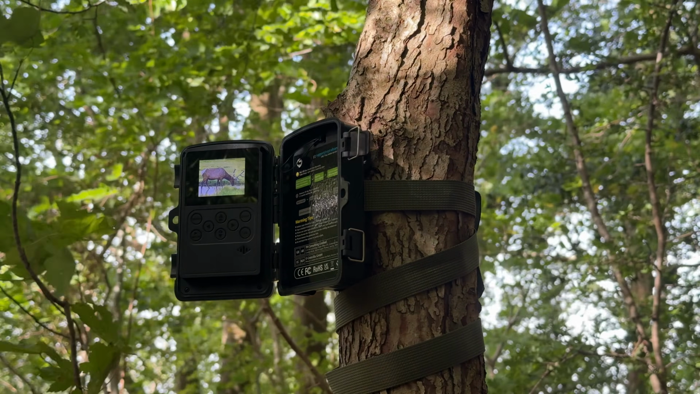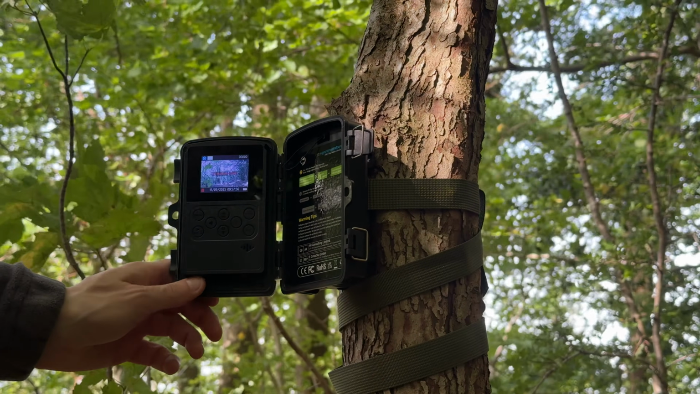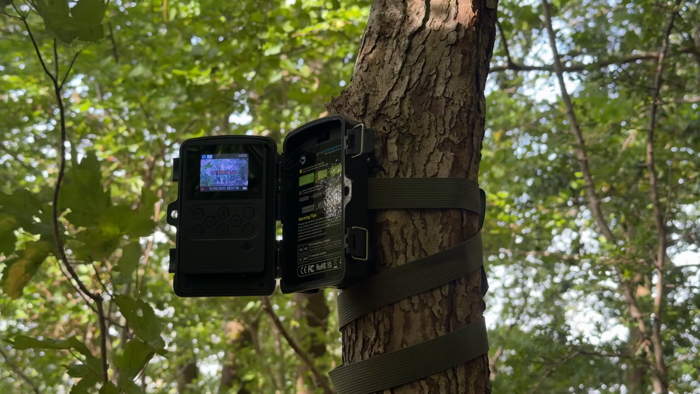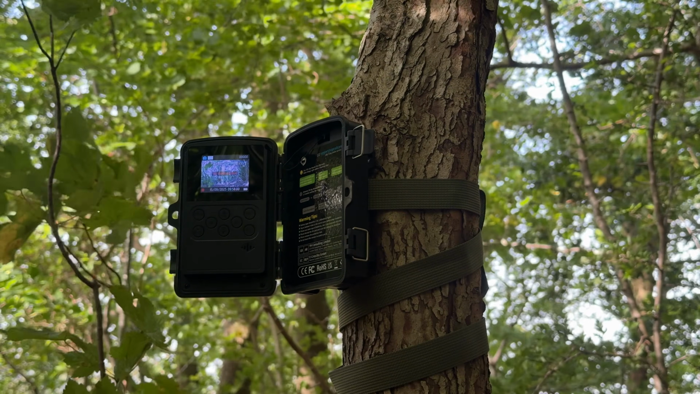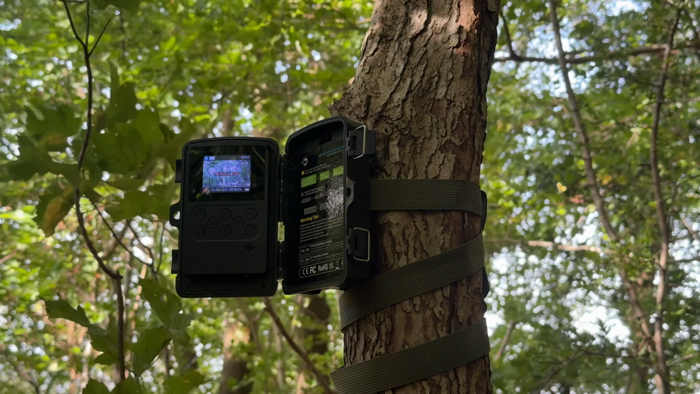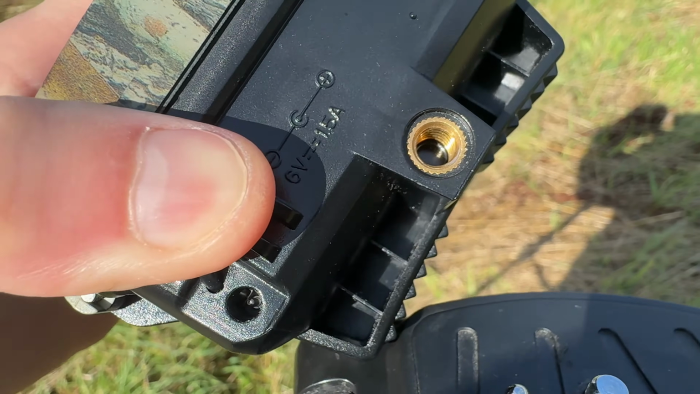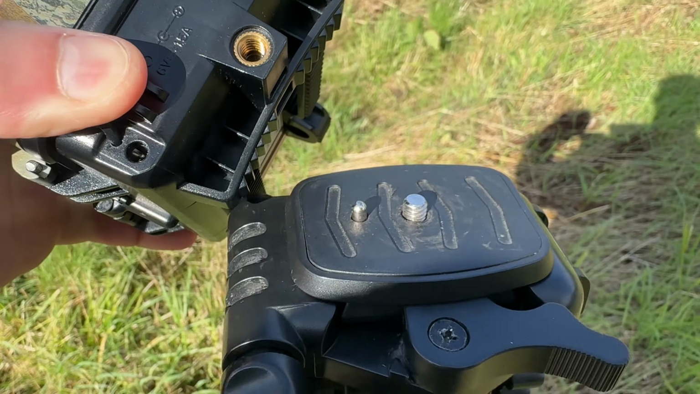So yeah, I'm really pleased with that, and as you can see again here, well, it's attached to the tree because of the hinge. You can still use it and do all of those options and customizations. Although at that particular moment, I had just realised that I did not have a memory card in it. I couldn't believe it. I'd left the memory card still plugged into my computer.